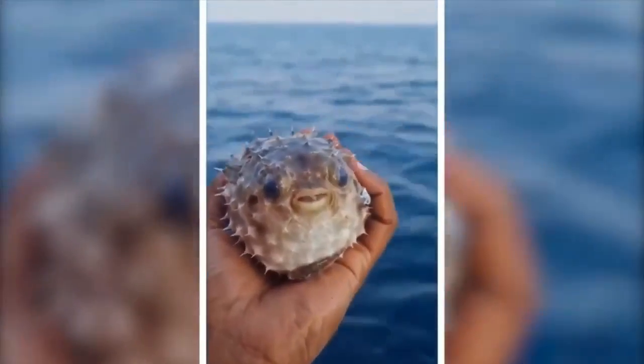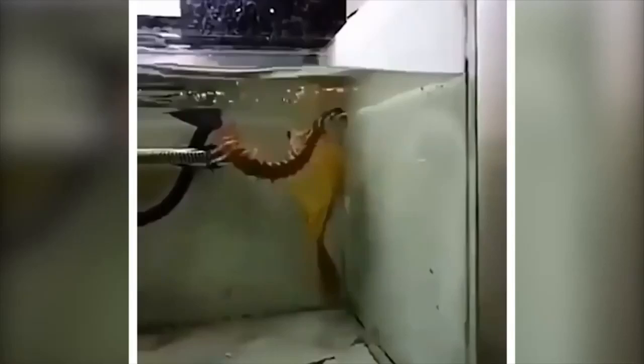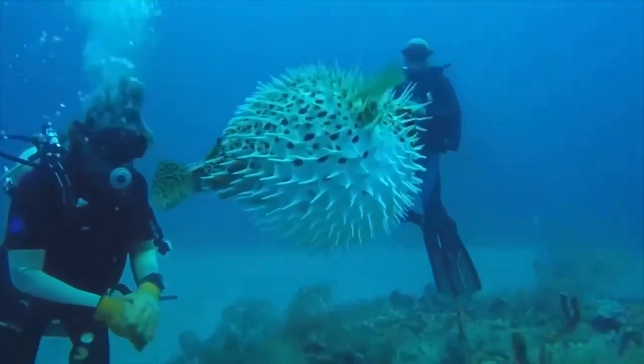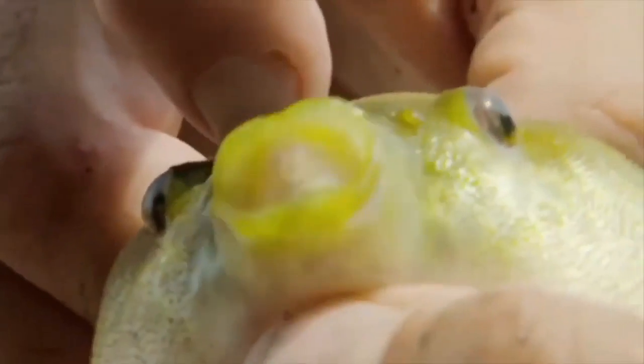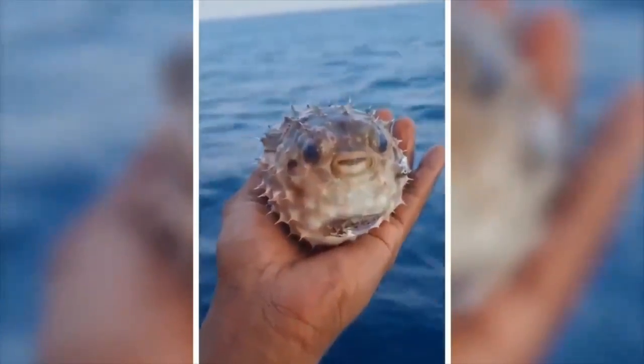But let me tell you, it's not for the faint of heart. See, the pufferfish has organs that are filled with toxins that can take you down faster than a shot of tequila. One wrong move and you can end up paralyzed, or even worse, dead. So if you're ever offered a bite of a pufferfish, make sure it's been prepared by a trained professional. Trust me, your life is worth more than a fancy meal.